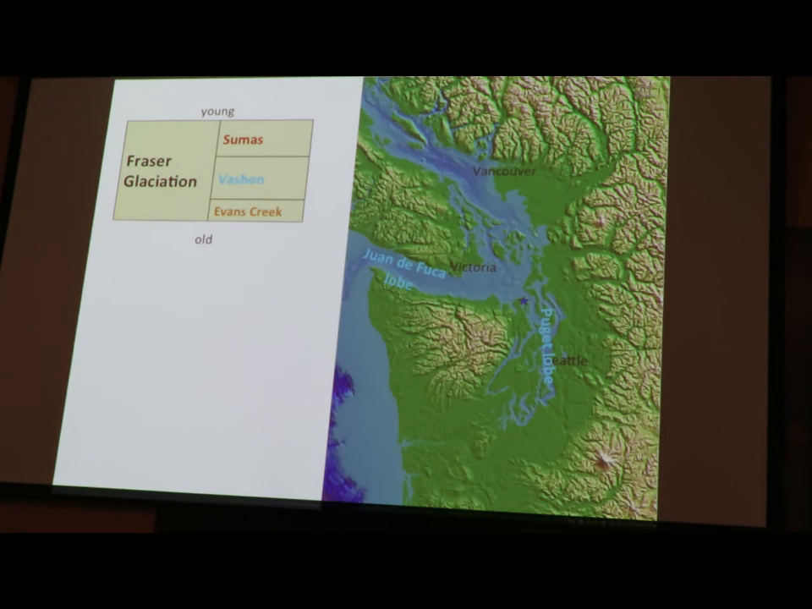This was followed by the Vashon stage, where ice collected in the coast mountains of BC and flowed south in the Puget lobe and out to Juan de Fuca. This is the major glaciation of the Fraser episode, and occurred between maybe 19 and 15,000 years ago.